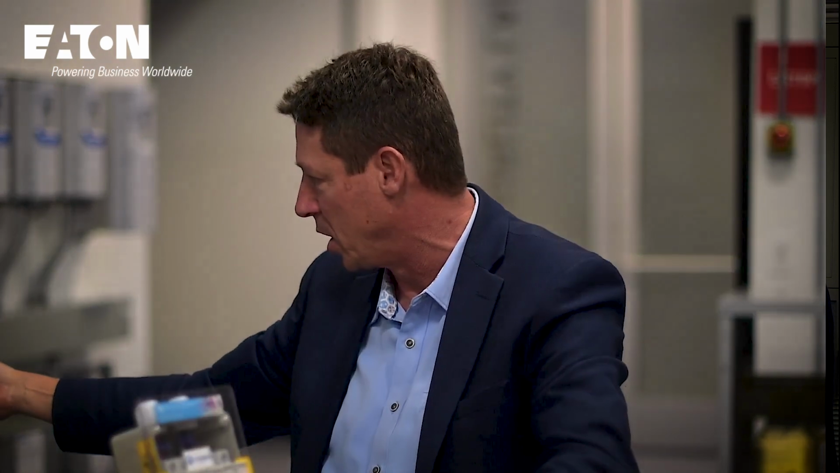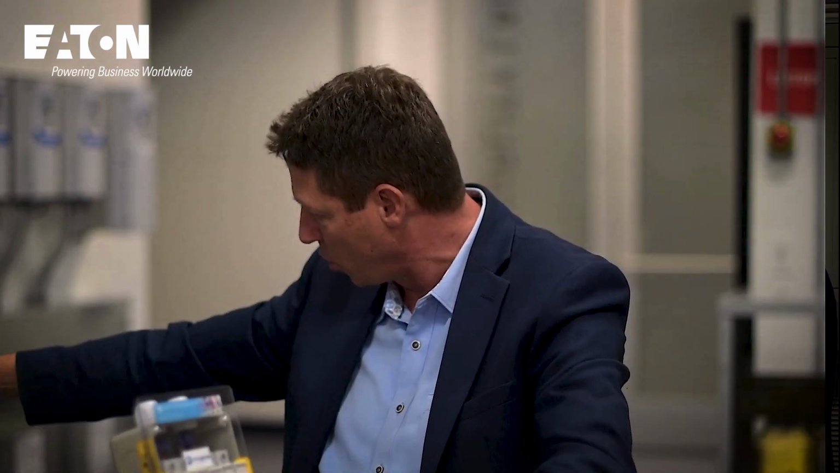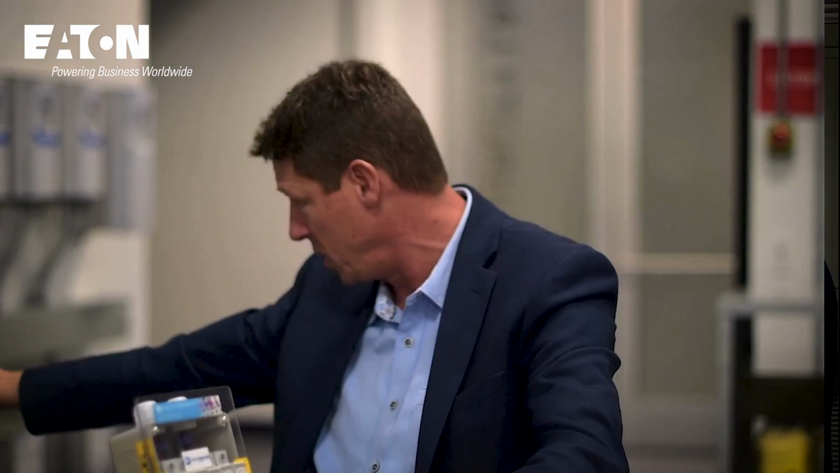So an operator that's walking by opens up the window. Yep. And he sees the wires on that breaker. So I can see that as I'm looking at that. And I see a pink clip. I got a temperature issue. Why 70? That I need to inspect it.